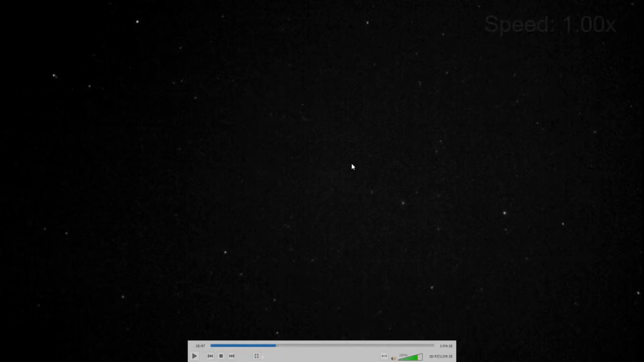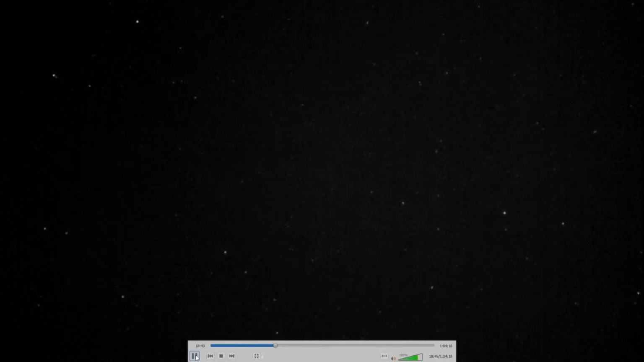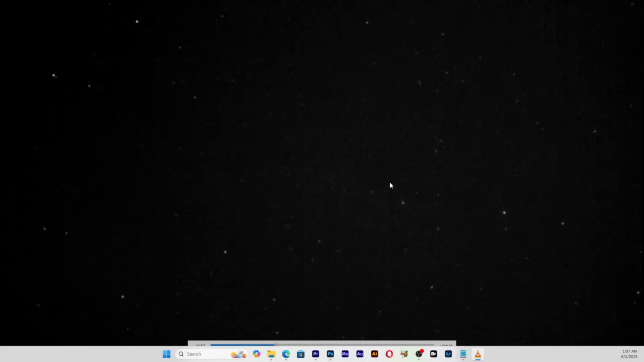Found it. Got it. There it is. Right there. I'm going to slow this down. Back down to real speed. Can you guys see it moving right there? Right above the cursor.